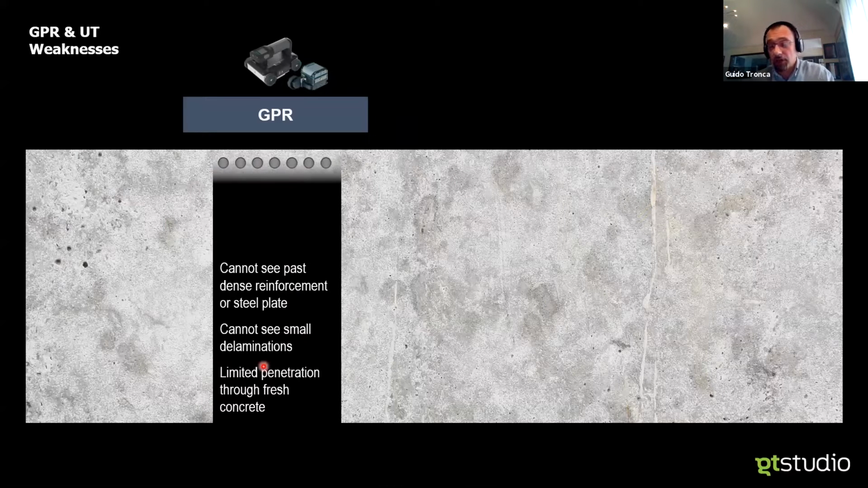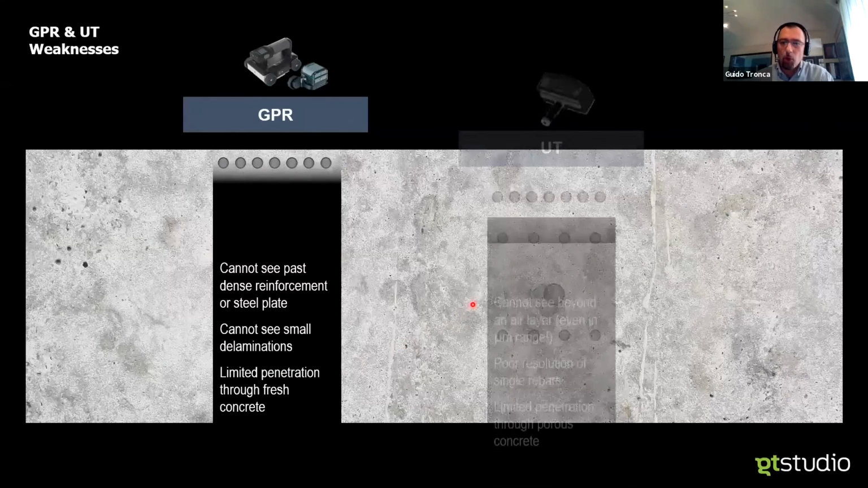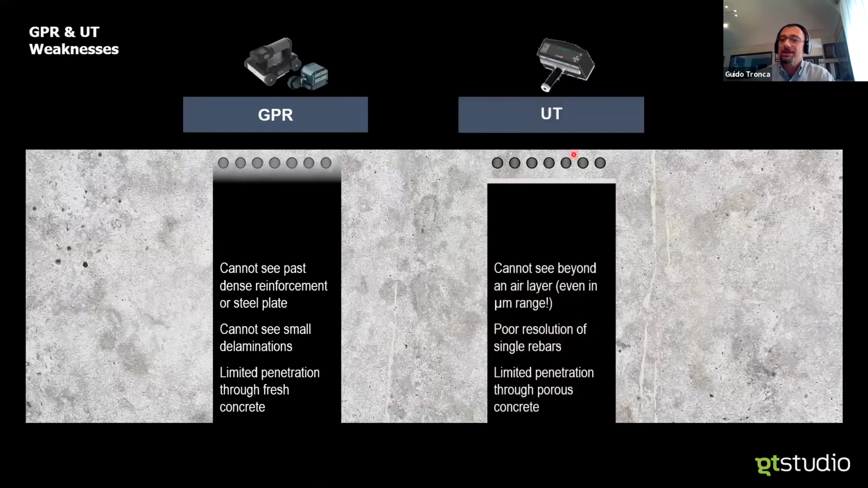water content or conductivity. Fresh concrete and drenched concrete will leave us less penetration depth, while ultrasound will suffer from any first interface of air. We need to couple it against the surface. It won't be usable as a rebar locator for sure, and we can expect a lower penetration in poor quality, porous concrete.